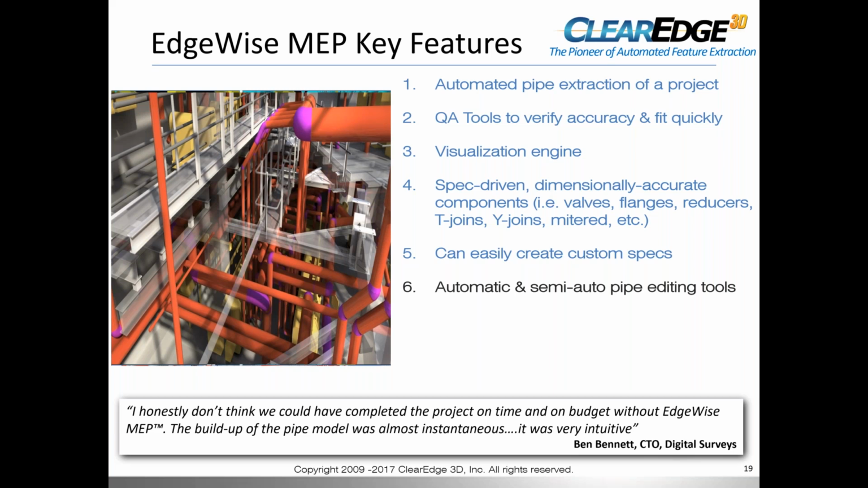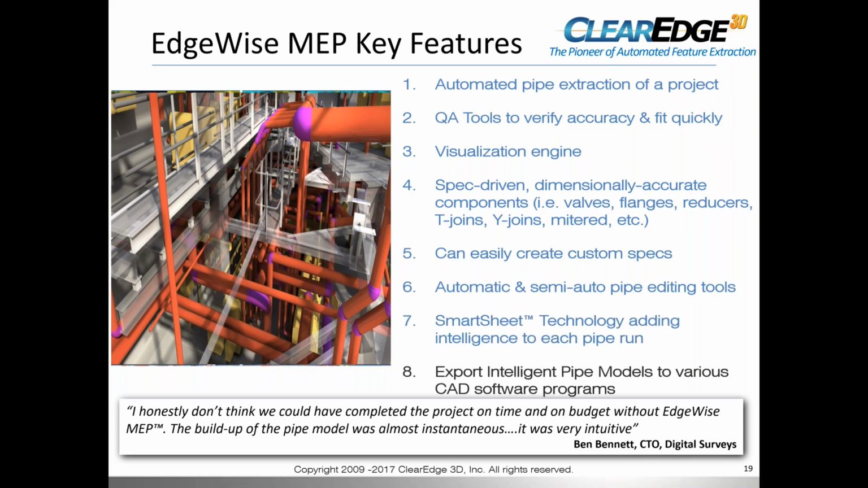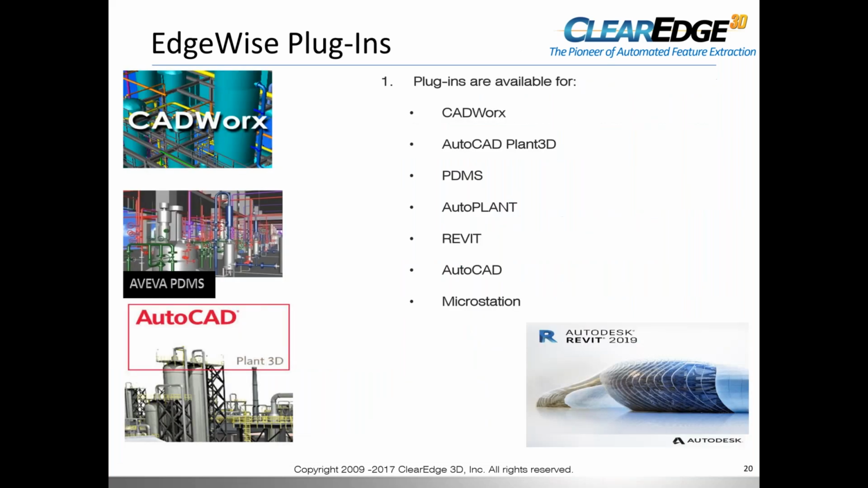We do provide a number of industry worldwide standard specs with the software. We do automatic and semi-automatic pipe editing, as well as extracting tools. And our Smartsheet technology allows you to add intelligence to each pipe run. So when it goes into Revit or into CAD, it comes in as an intelligent 3D model, not just a graphic 3D model. The plugins that we support are CADWorks, AutoCAD Plant 3D, PDMS, AutoPlant, which is the Bentley product, Revit, AutoCAD, and MicroStation Generic. We also have a STEP export, so we support a number of other CAD programs as well through STEP.